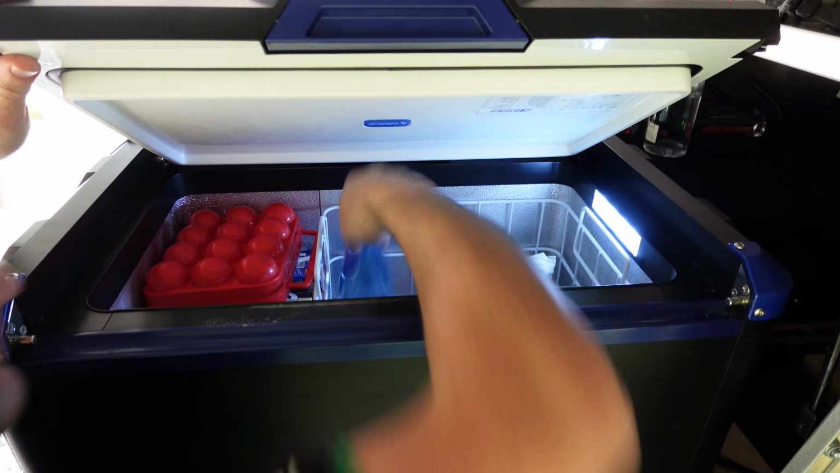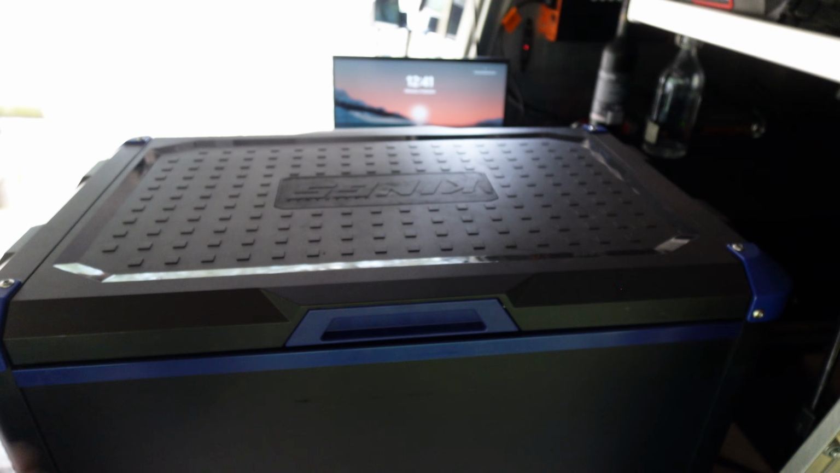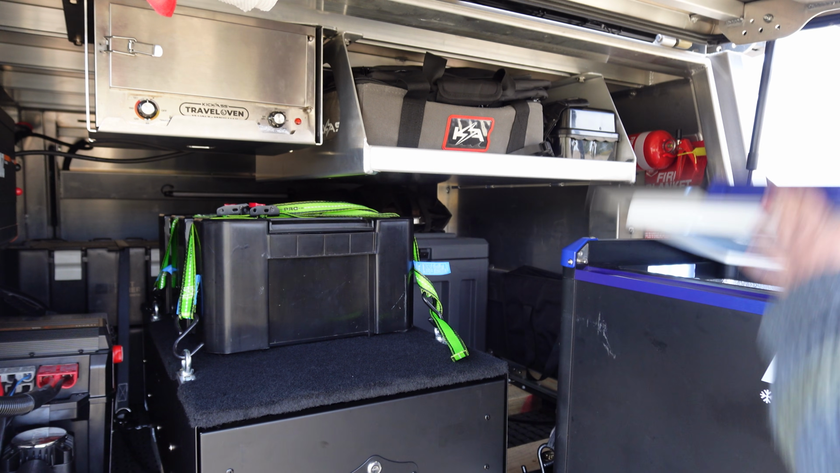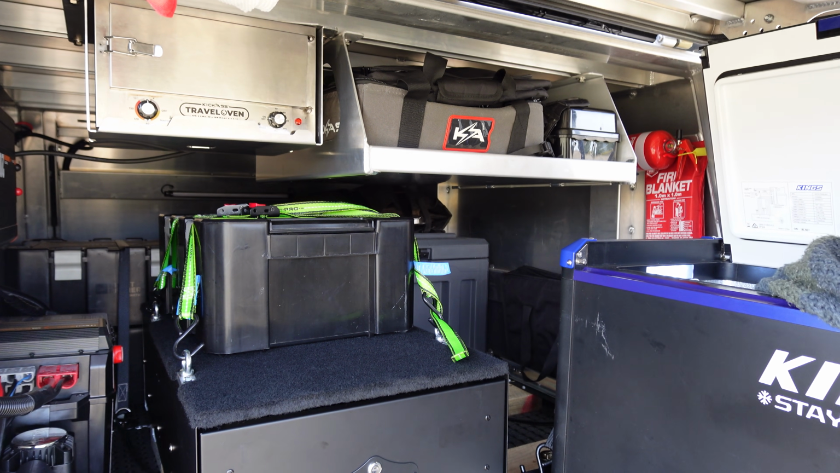But if I install both of them in the canopy of my Land Cruiser, the upright is certainly easier to look into without needing a drop-down slide. So that's a big tick for the upright fridge for ease of use. The chest fridge, despite its smaller 45-liter volume, can fit considerably more food and drink than the upright. But the drawback is that you can't access it as easily without taking everything back out,